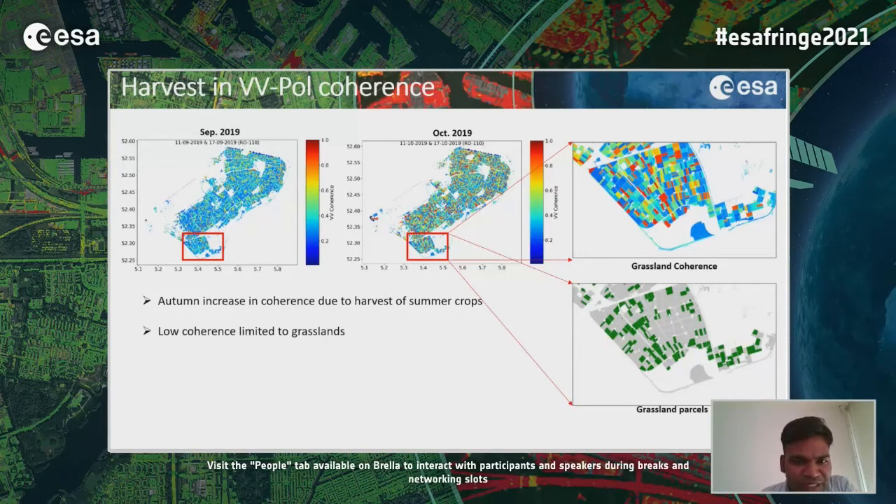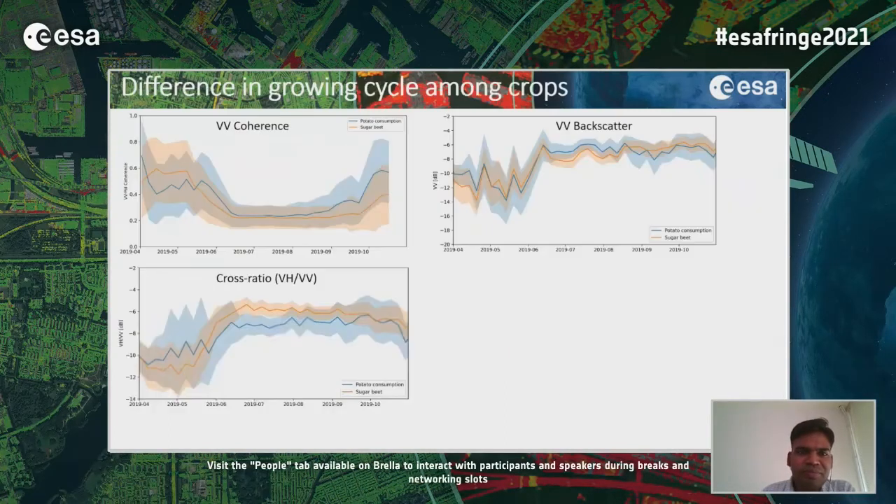And also we can see that even in October, there are fields or parcels which have a low coherence. These are the grassland parcels, which have quite the same kind of growth throughout the year, except some mowing or logging events. So we can see these grassland parcels again very clearly in the coherence maps.